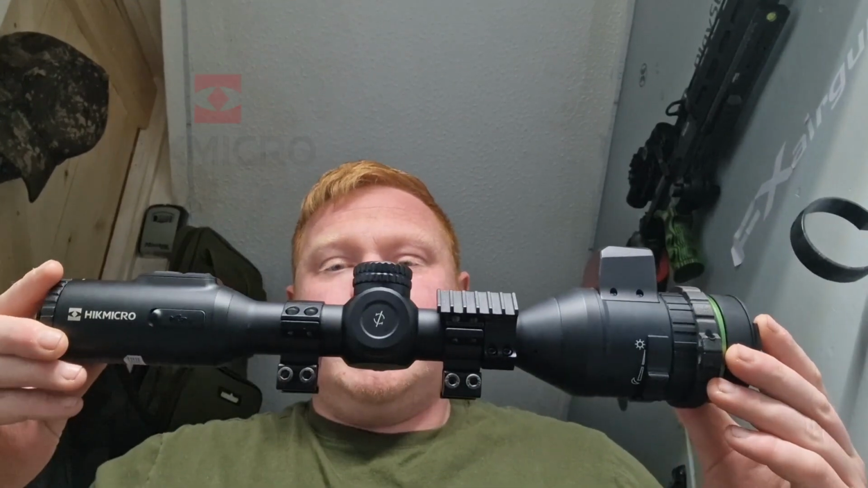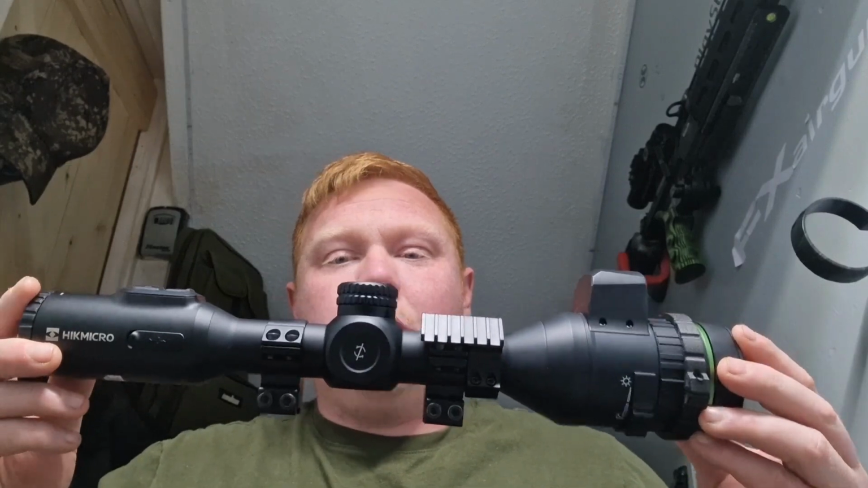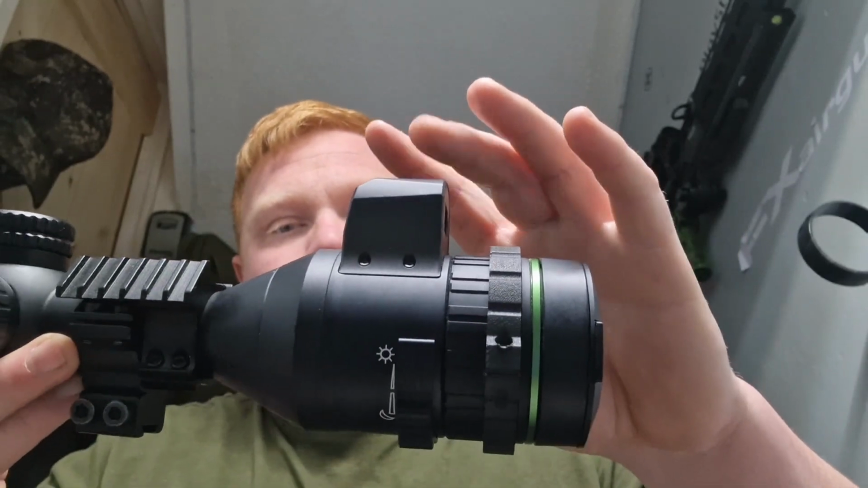So here it is guys, the Hikmicro Alpex 4K. This is the LRF version. They do a non-LRF. Basically it's just exact same scope but without this bit on top, which is the rangefinder.